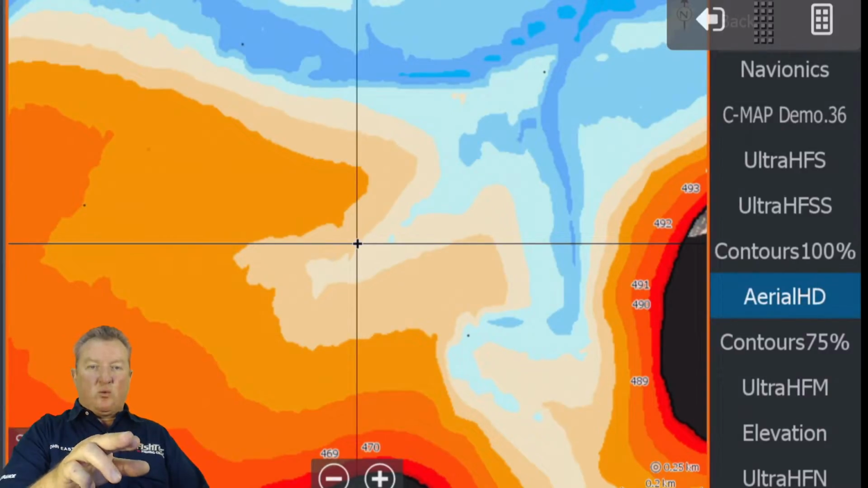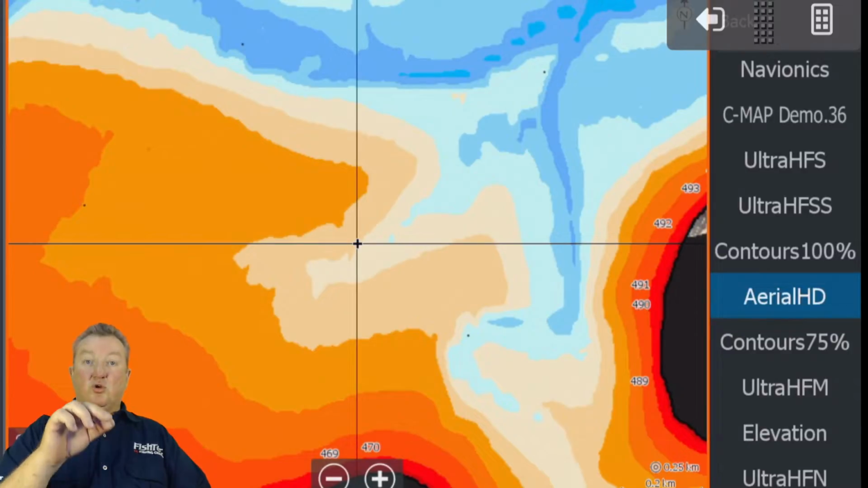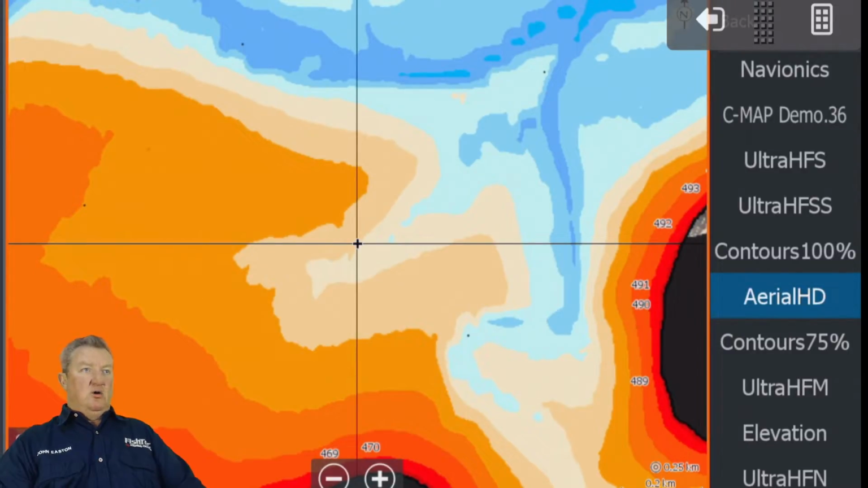So when you see that waypoint come up and you're on the water and you're fishing, you know which chart to flick over to see what caught your eye and what you need to focus on. So by all means, try that.